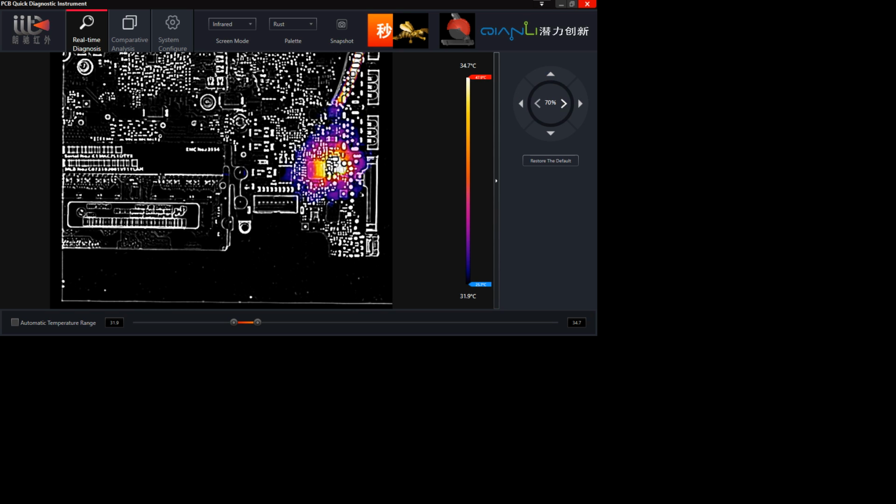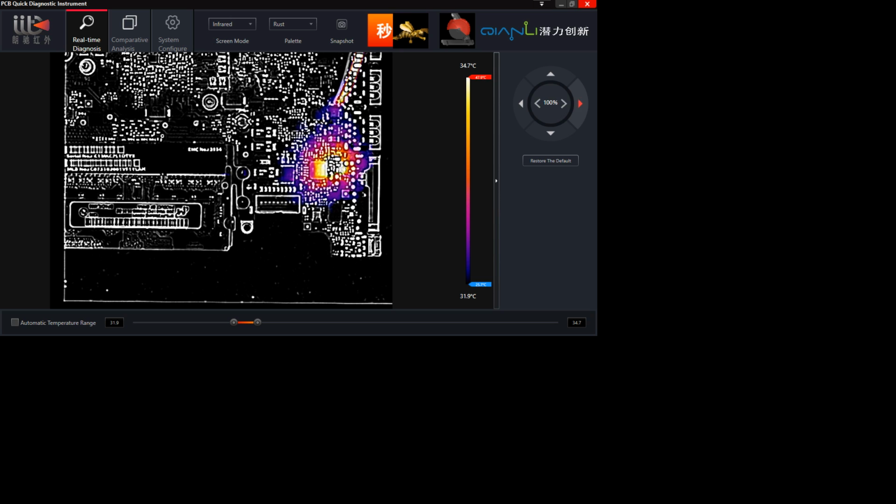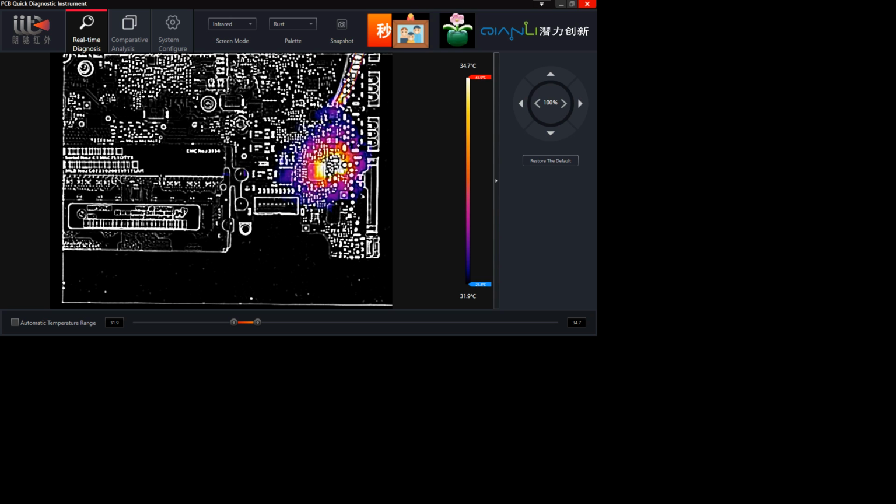Yeah, let's just get rid of automatic temperature range. Get rid of everything below a certain amount. See? So we have this. But you can't zoom. And that's the sad part. That's what makes this thing truly, after you spend the $900 on this thermal camera, what you need to do is, you know, use alcohol, which is the sad part.